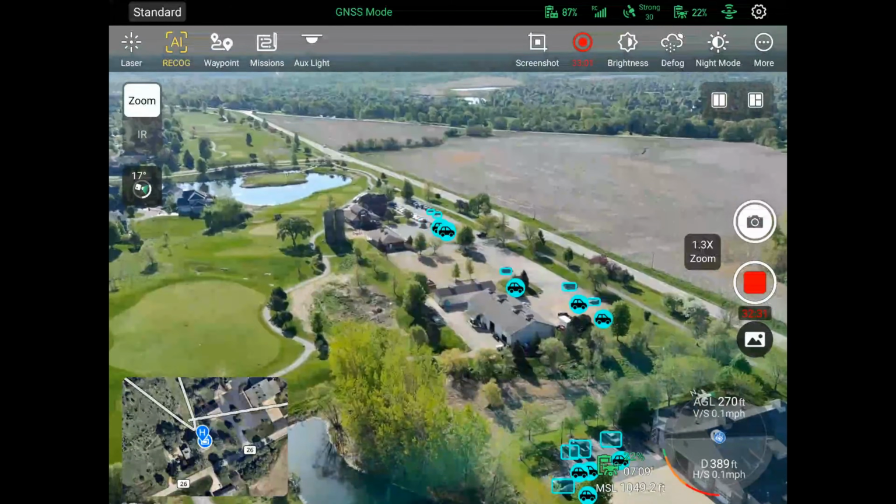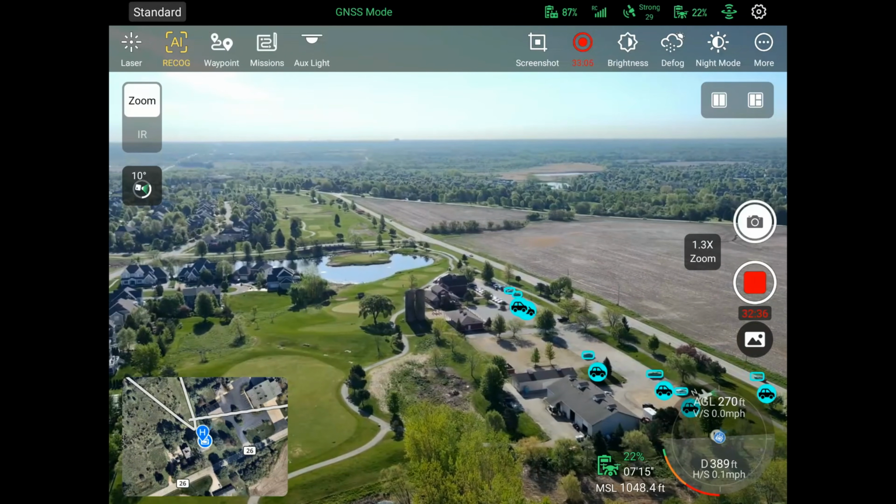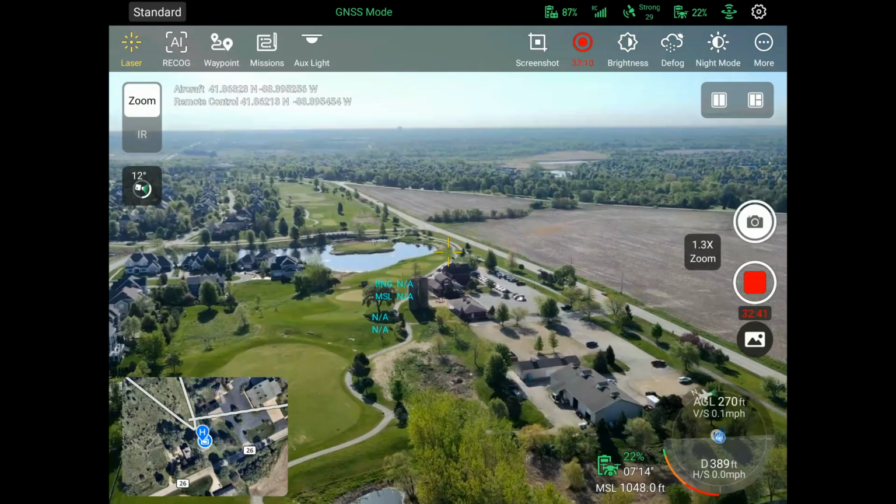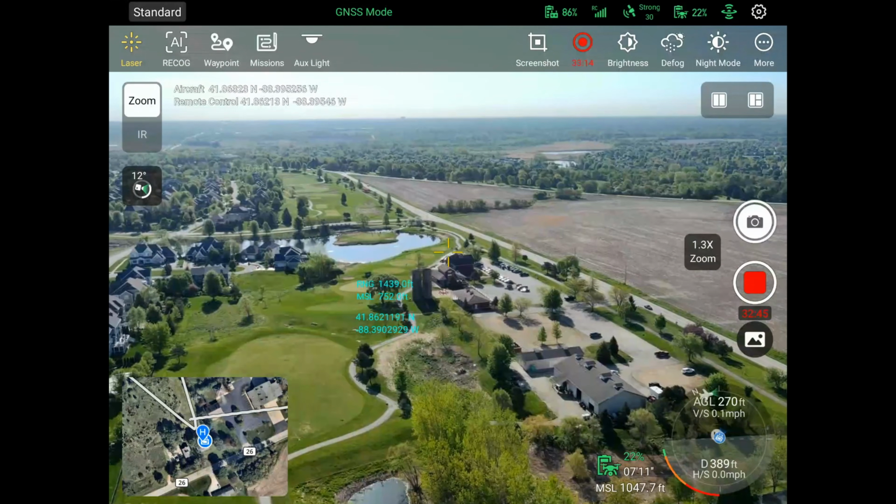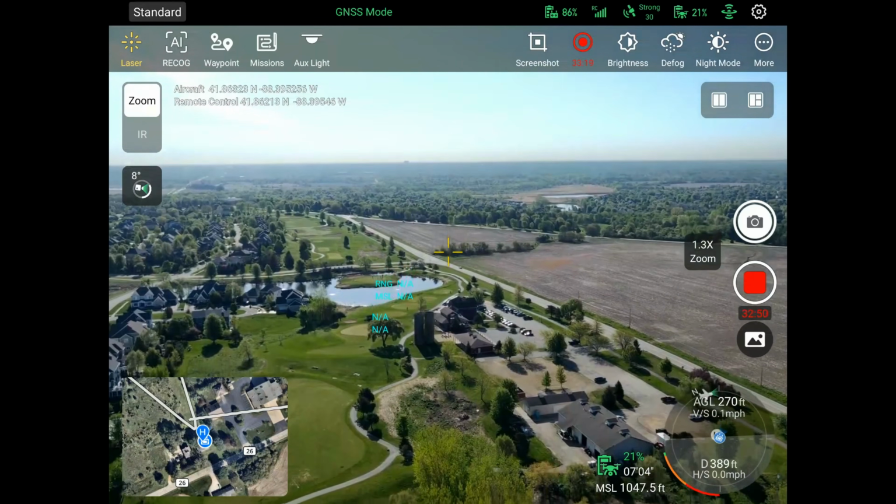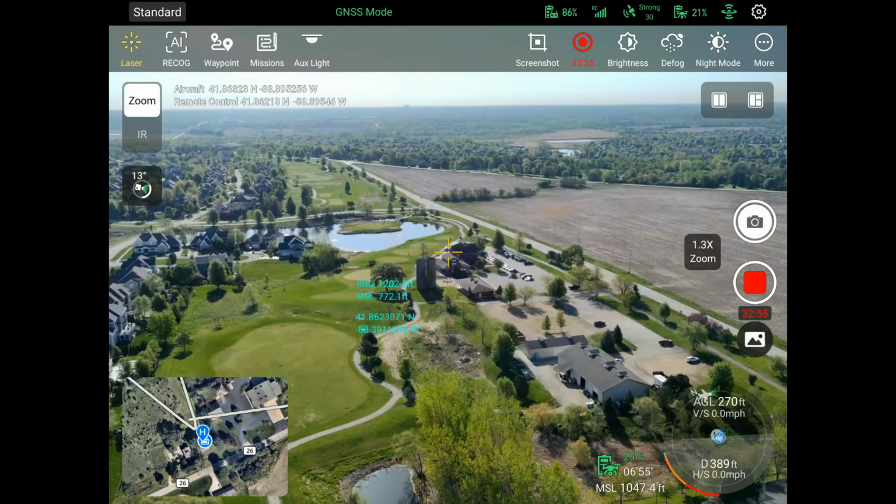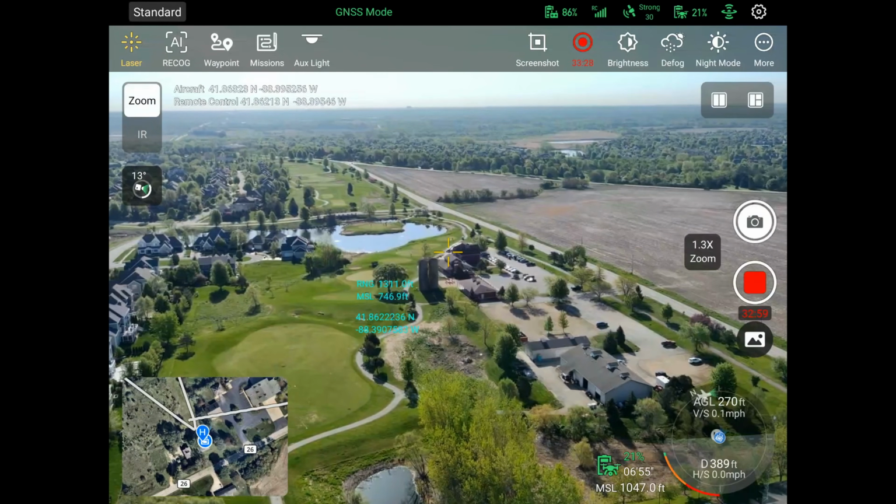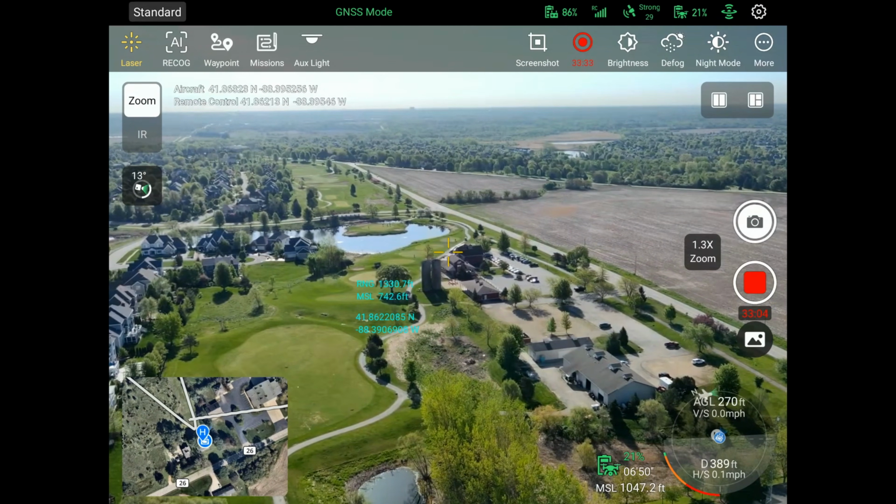Let's see. We'll do the laser rangefinder. So you can see as soon as it catches a building or something, so right now whatever we're pointing at is too far, but I'm going to come down, we're going to hit a building, and all of a sudden you're going to see it pop up. And I'm sorry, I'm an idiot. I'm not sure what the M is for in MSL. I know it's sea level, but usually it's above sea level.